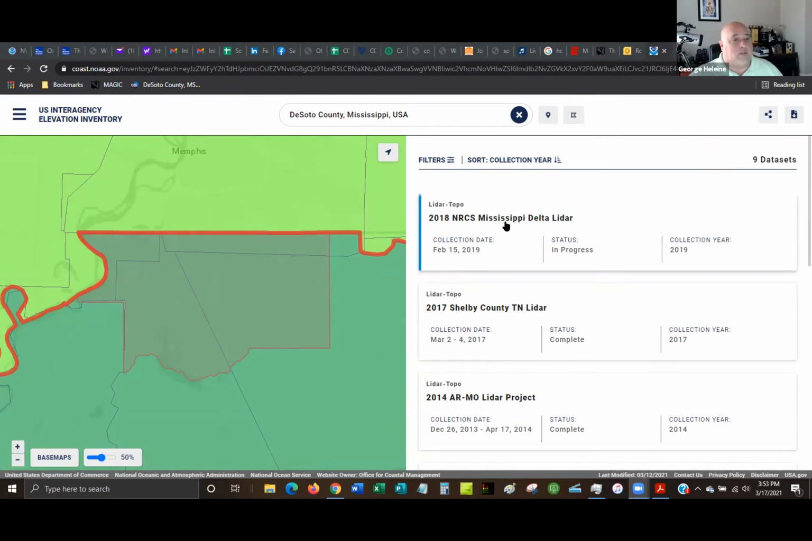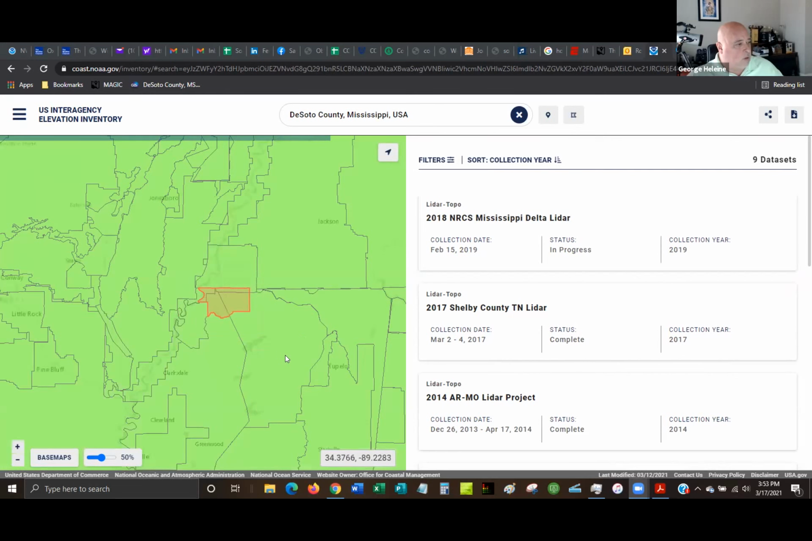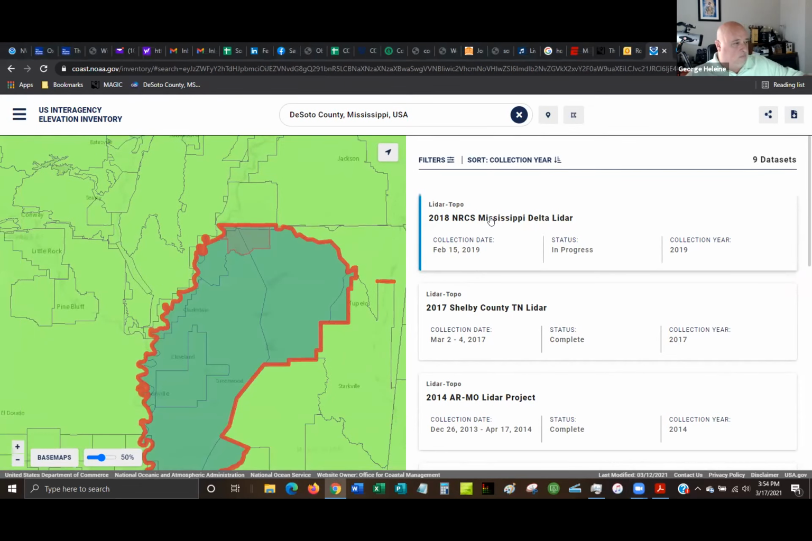Right. So yes, we did have some issues where they had to go back and refly for flooding on the Mississippi. What that does is, we collect this data during a leaf off season. If you were to zoom out, you would see that that's a very large project. It covers the entire Delta. If you were to click on, there you go.